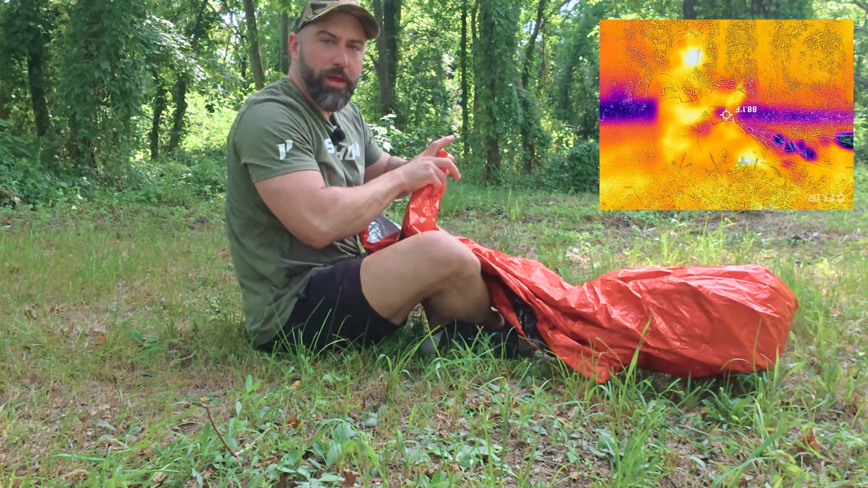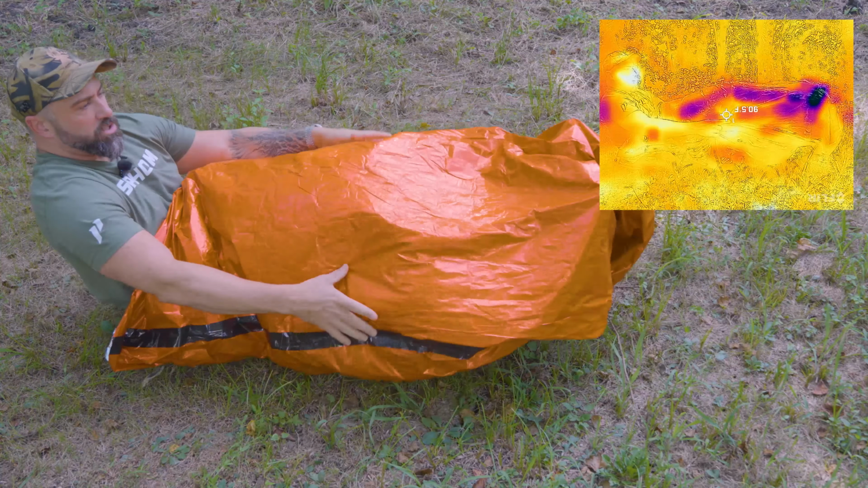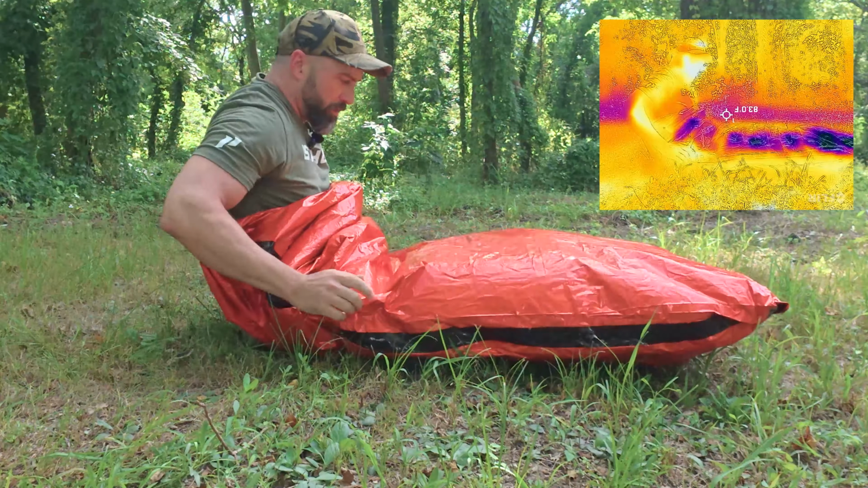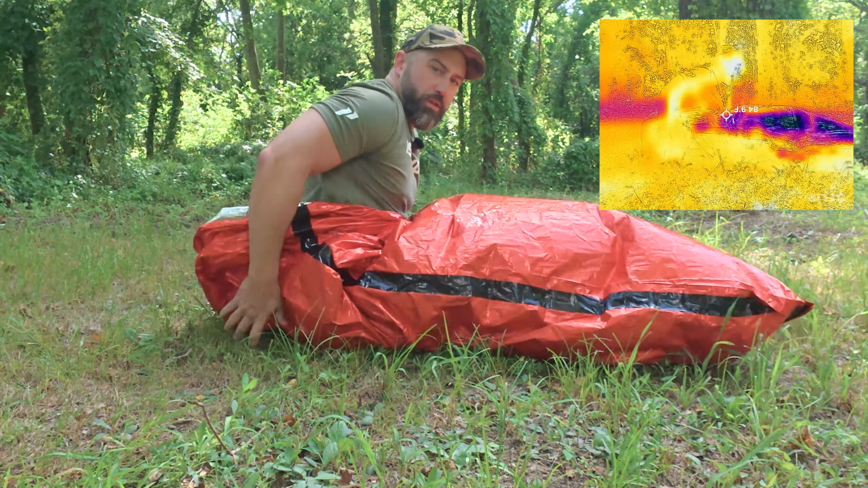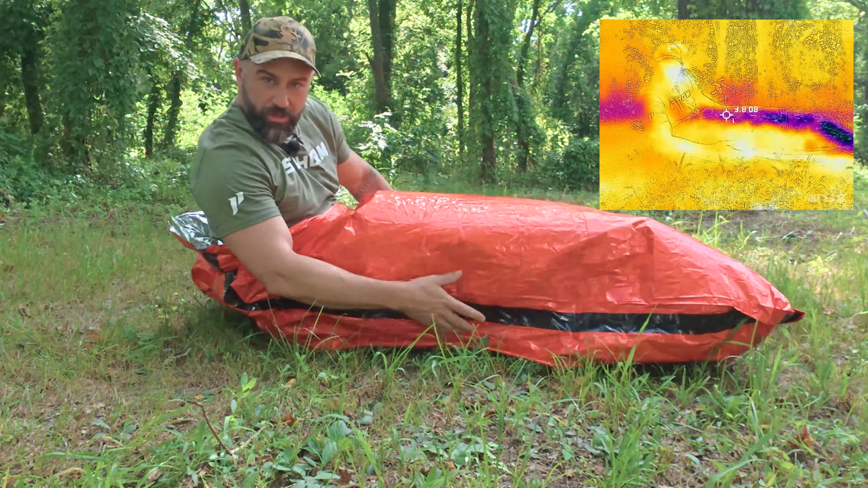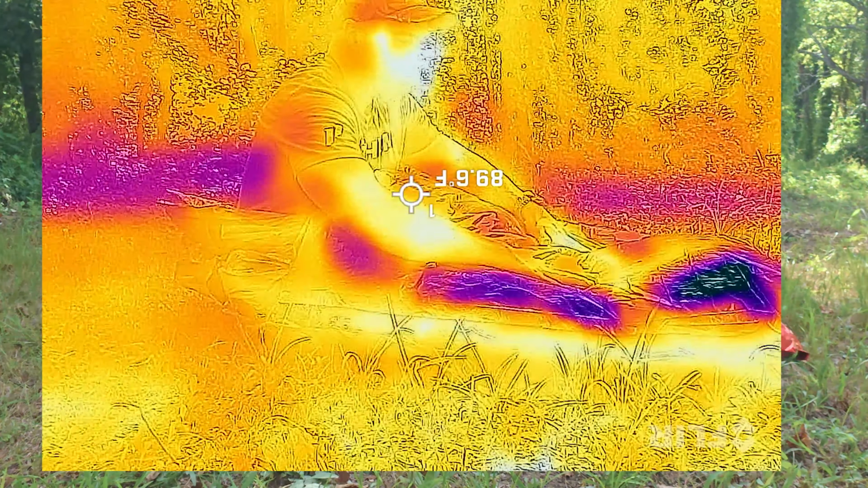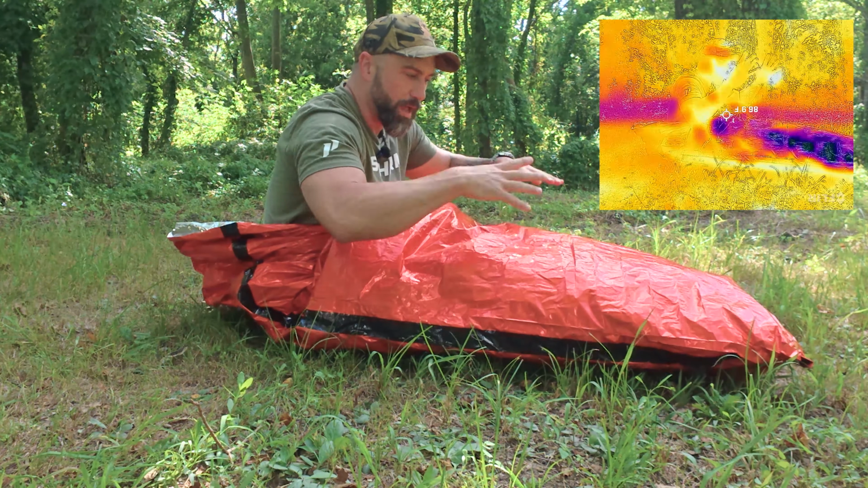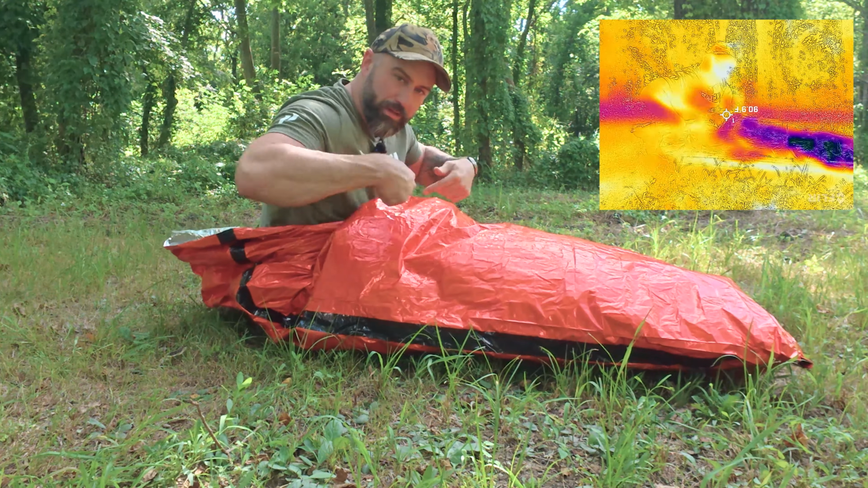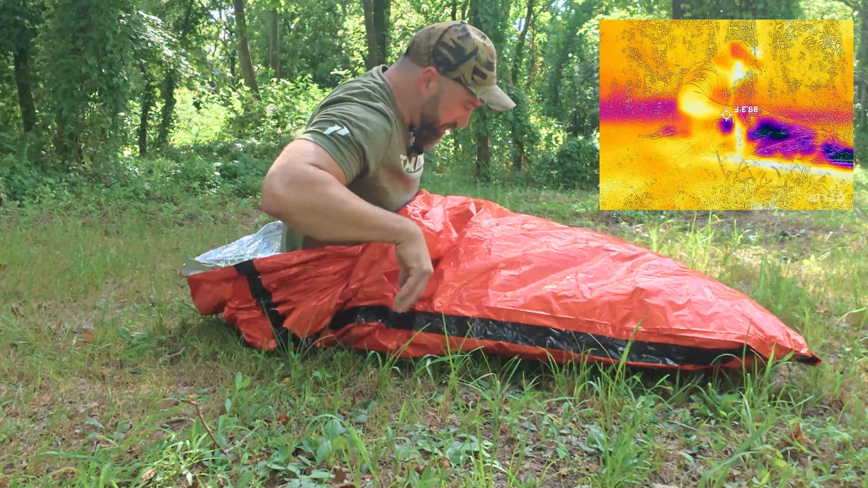So now we're going to slip the bag on so you can kind of see. Looks like a giant windsock. So I'll slide in nice and easy. Okay. You'll see on the FLIR, it's kind of interesting because you'll see this purple area here. And that's the bag. Basically, there's no heat. It's reflecting heat back, and so there's no heat inside or outside the bag being lost here, but it's reflecting it back in. So I'm gonna sit inside of here.